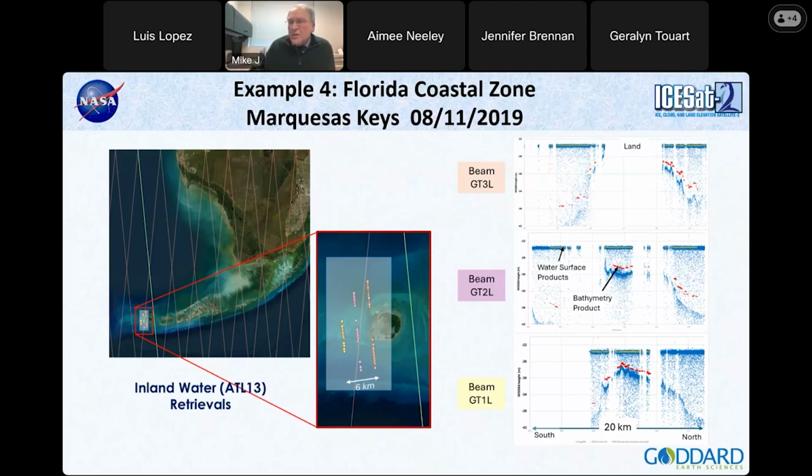ICESat-2 was launched. So you can see on this rising track we have ICESat-2 passing, going up into Florida. It might miss it here, I don't know, but then it would go into Texas or Louisiana. But right here over Marquesas Island, these are where the 3 beams are. So this is 6 kilometers across. And as you start from the beginning, from west going east, you can start finding the island even before it sort of surfaces.